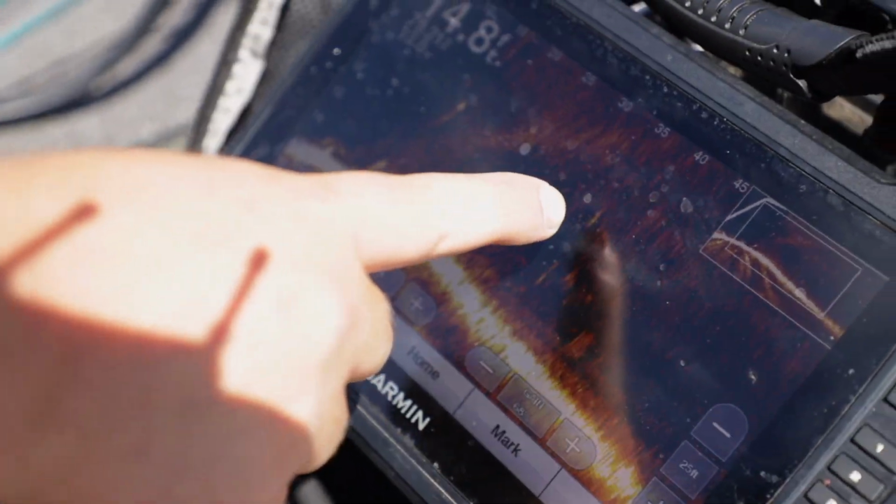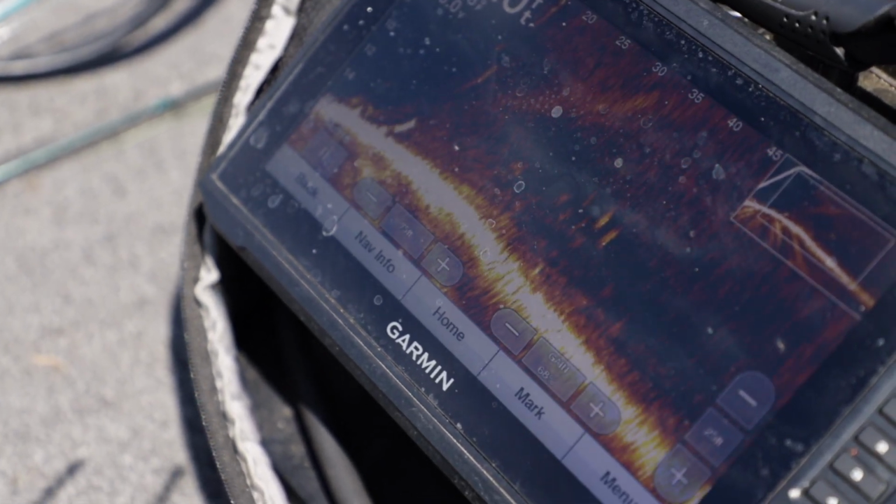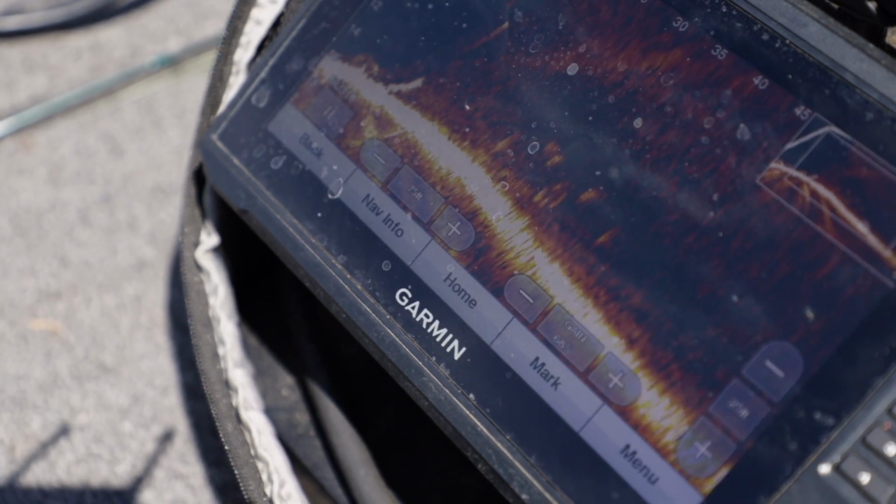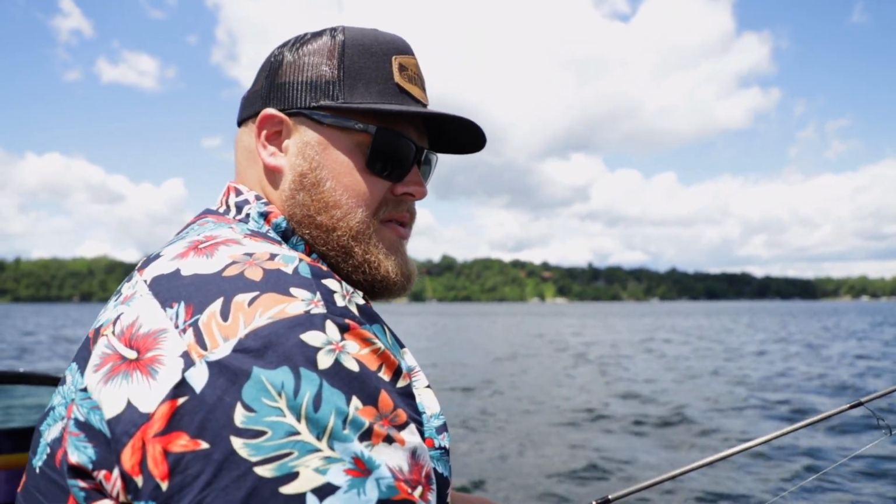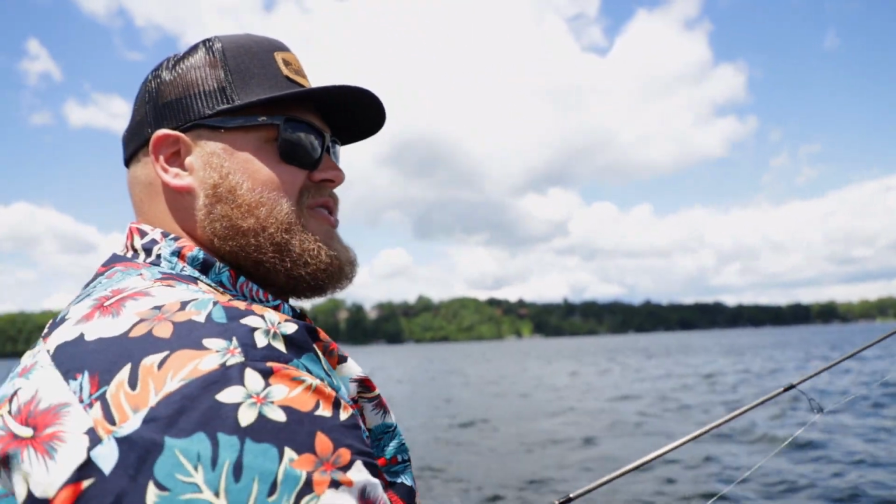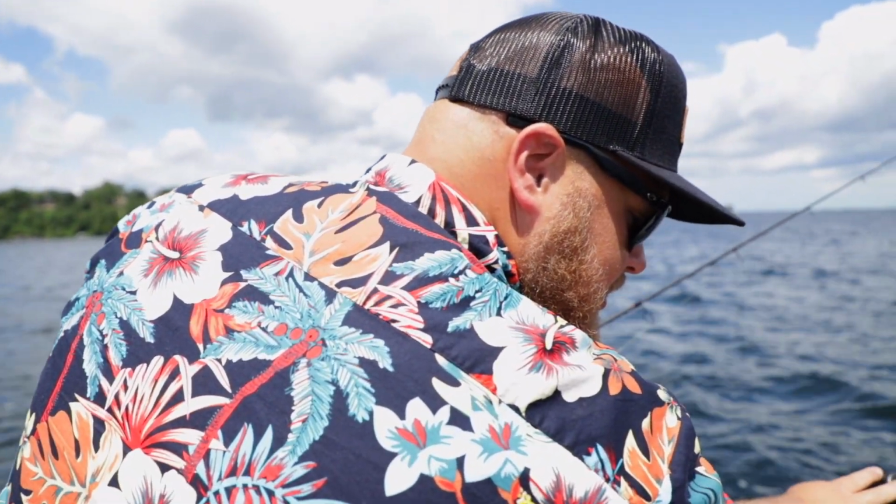There's my Ned Rig falling down. See them all coming up chasing it. And whichever ones you see, they're all going to bottom. Dude. We need one of these things to eat it so I can tell you what the species is. Can you believe there wasn't one on there? There were 8 fish chasing it to bottom. Wow.